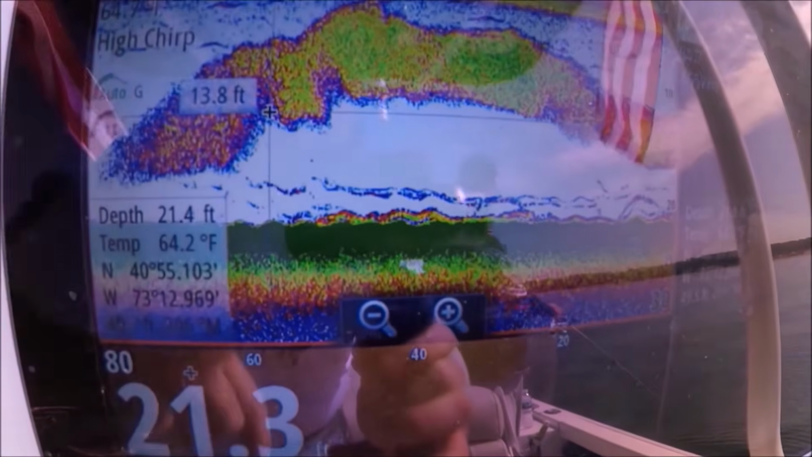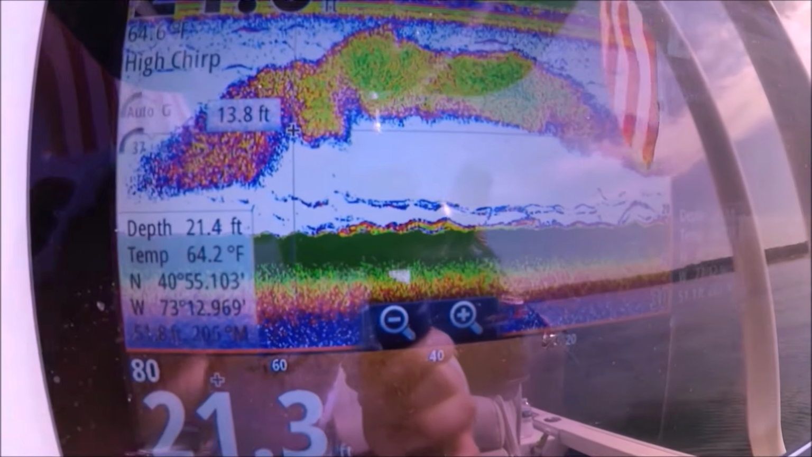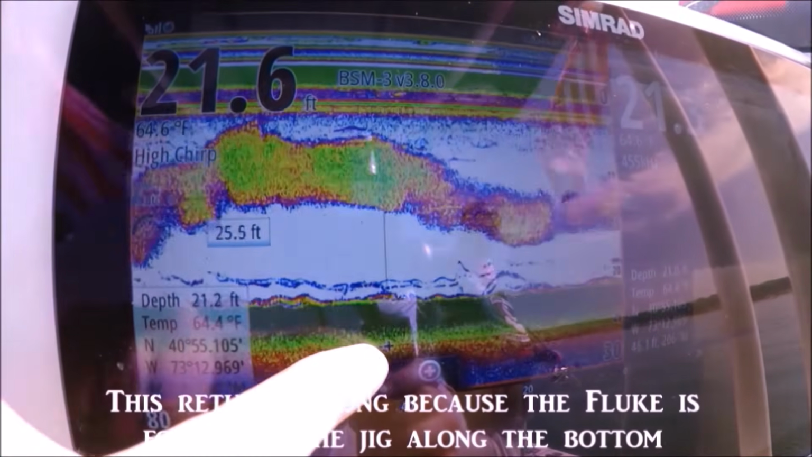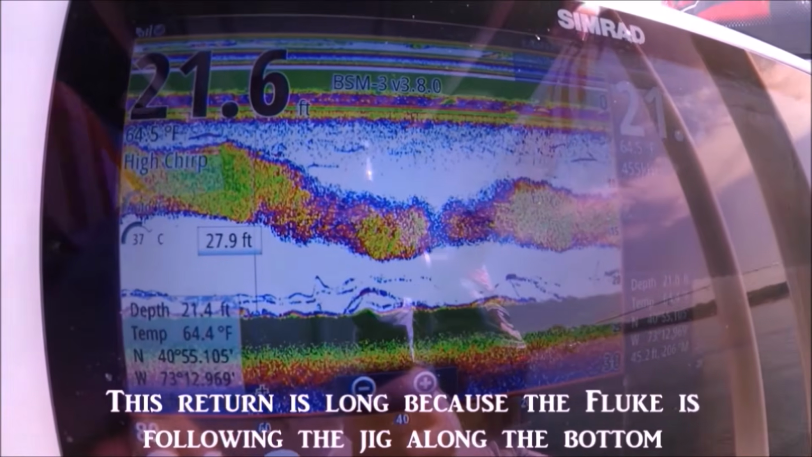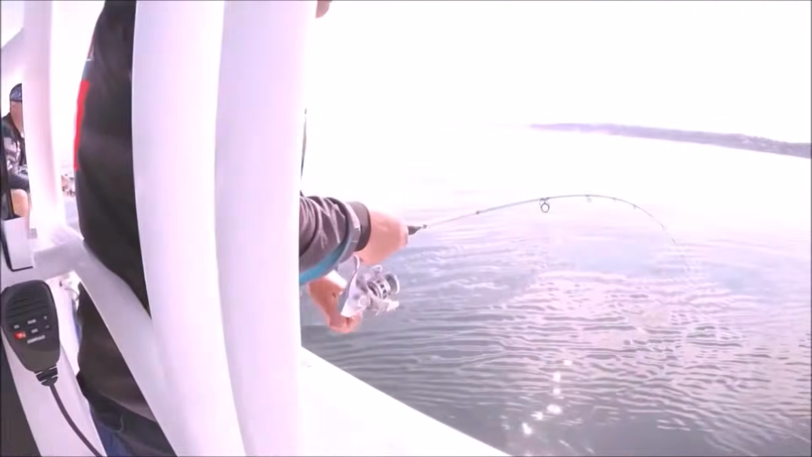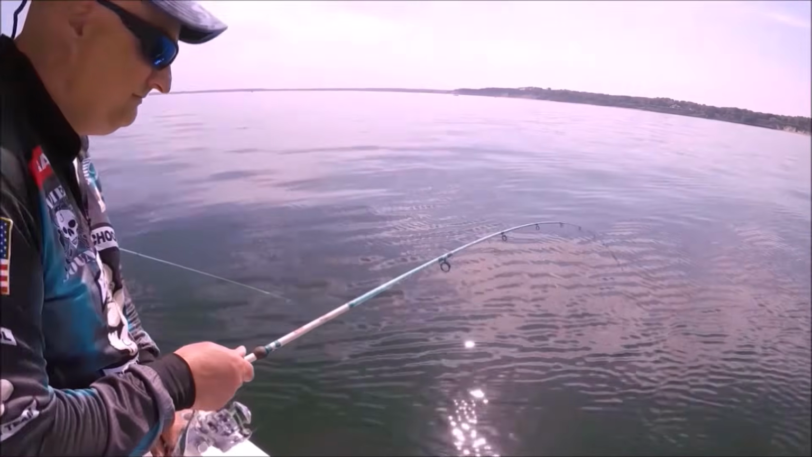That air bladder gives them away. Even though they're hanging really close to the bottom, like they're part of the bottom, that air bladder always gives them away. And with this Chirp sonar, this Simrad Evo 2, man, you're not gonna get away. And there you go, he just caught that fish.